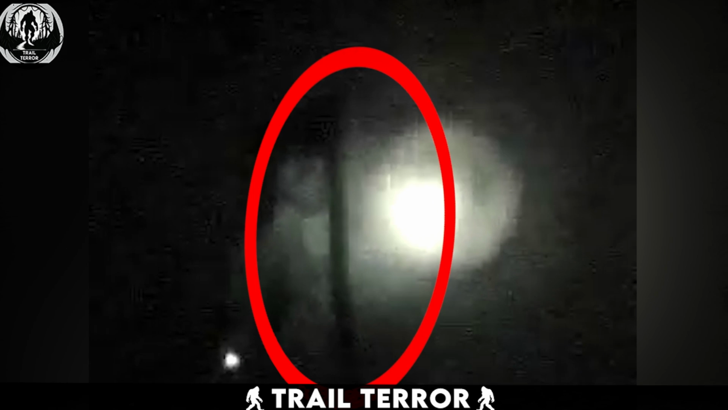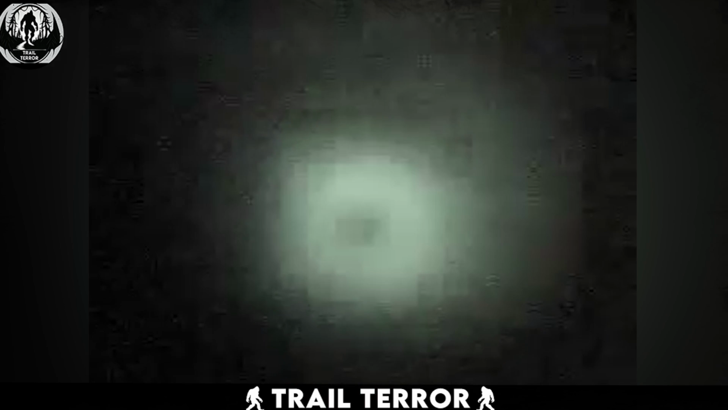The appearance of this figure triggers immediate fear in the group. Their reaction is instinctive. They start to run, hurrying down the stairs in an attempt to leave the house as quickly as possible. I don't know how these people are so brave to go check this kind of places. I am terrified only by the idea of a ghost.